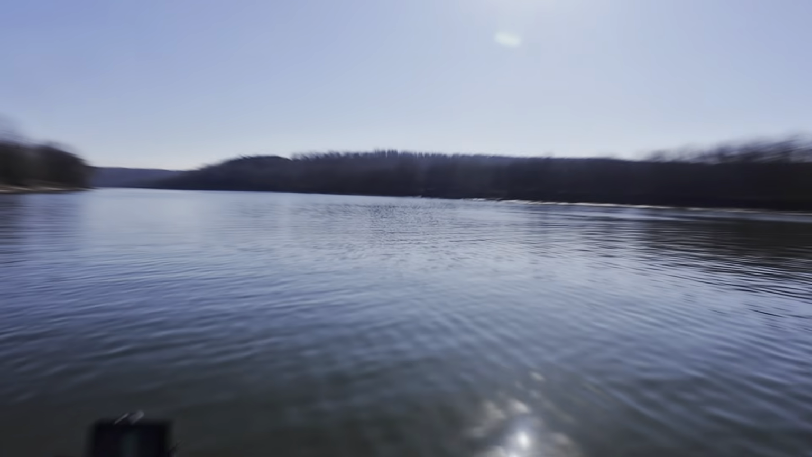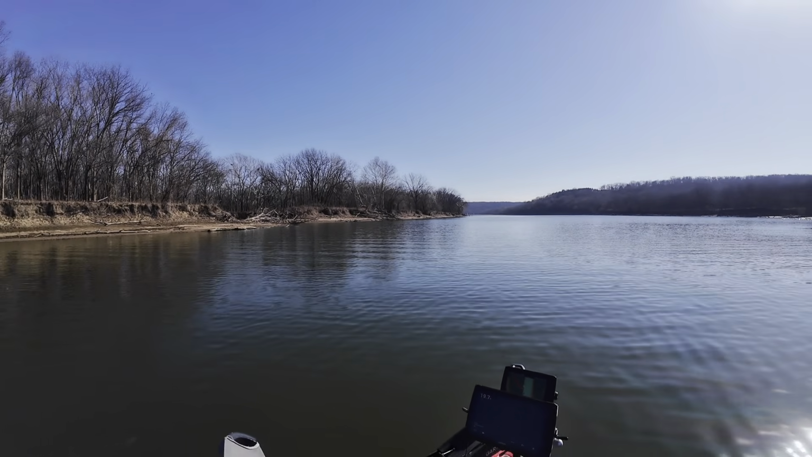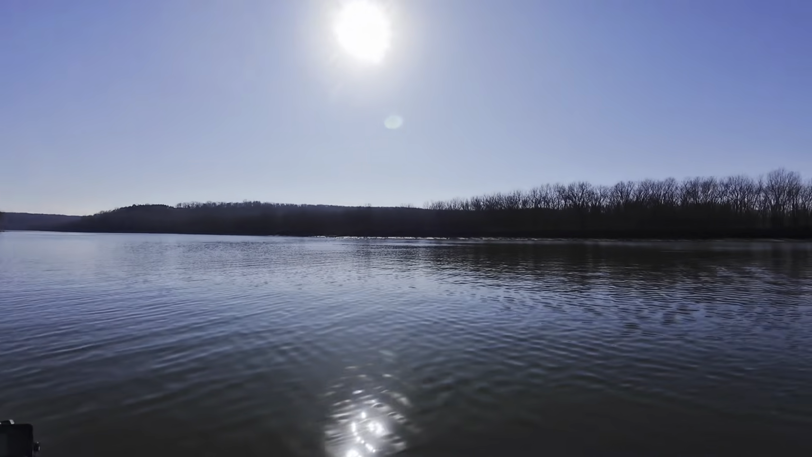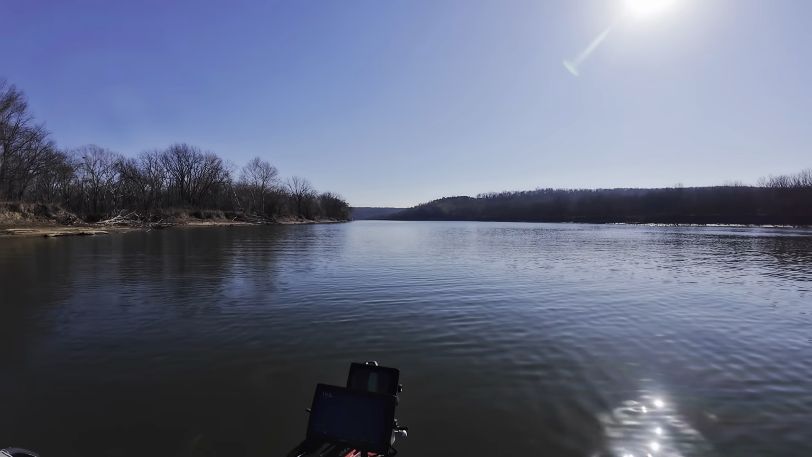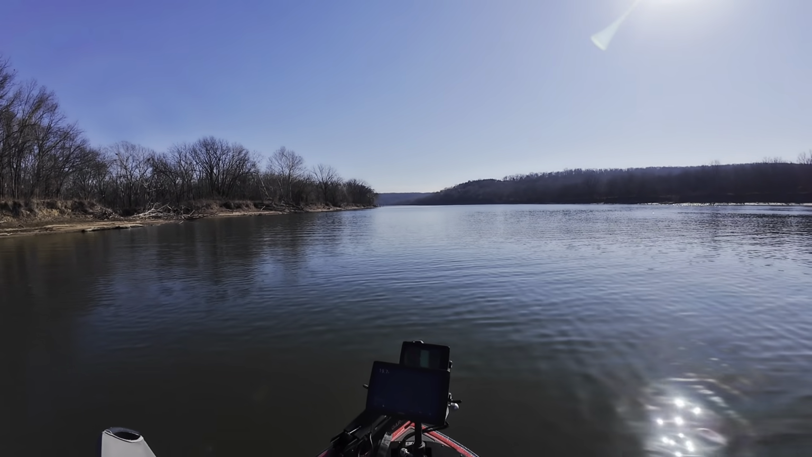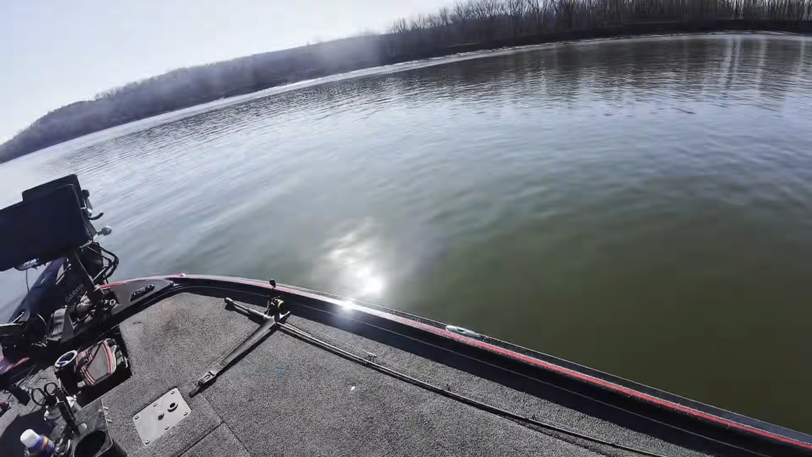It's like a totally different day, just a couple miles away from where I put in. It's calm, sunny, and very comfortable, even with it being only like 40 degrees. Another beautiful day on the river. Let's catch some crappie.